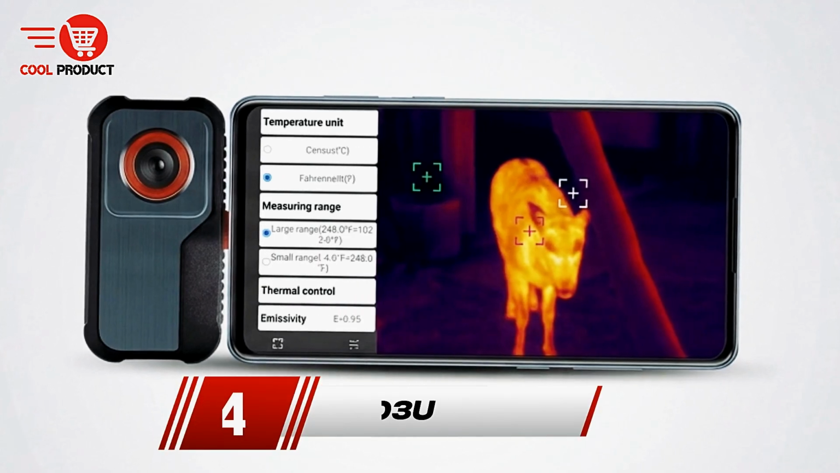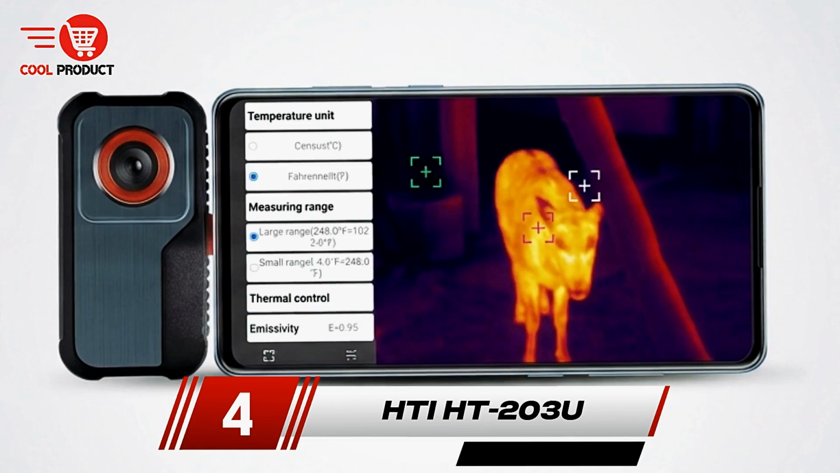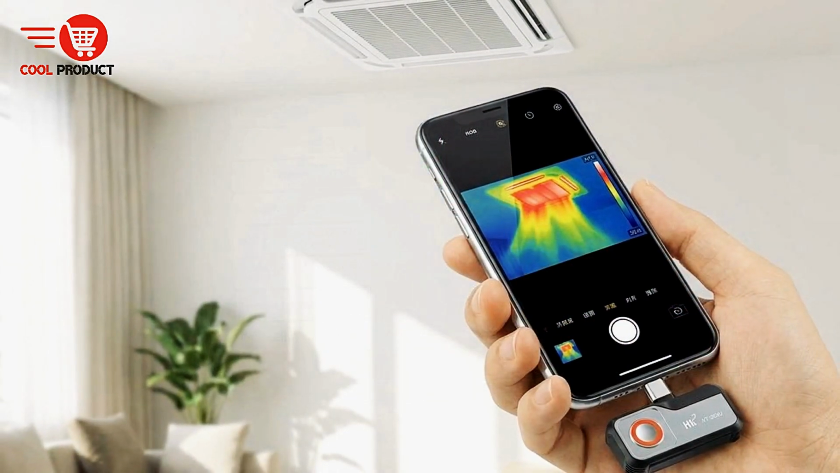Next up, at number 4, we have the Hti HT-203U Type-C infrared thermal imager.